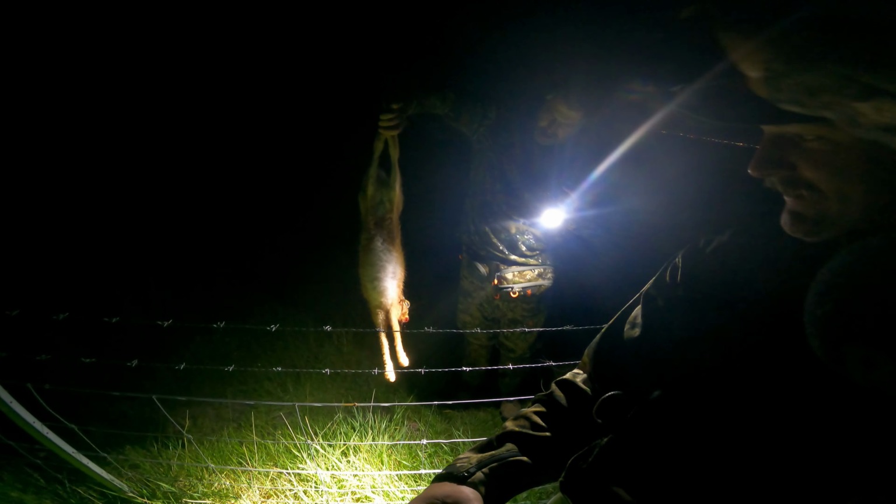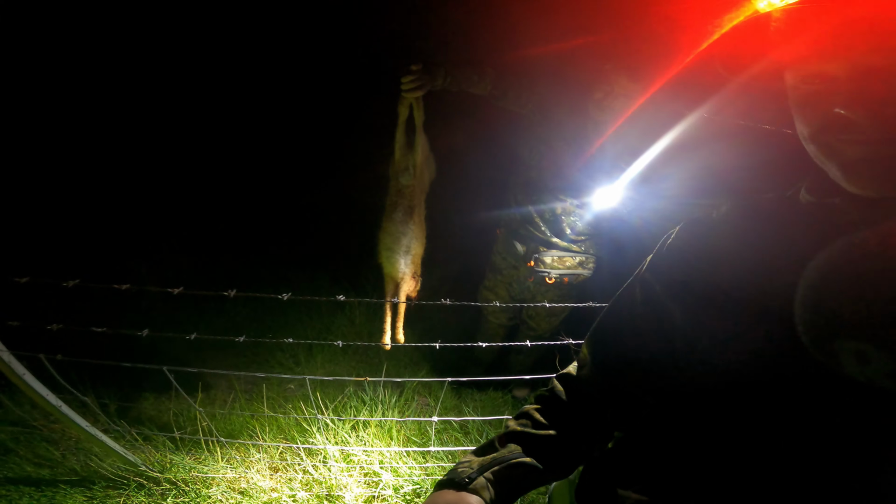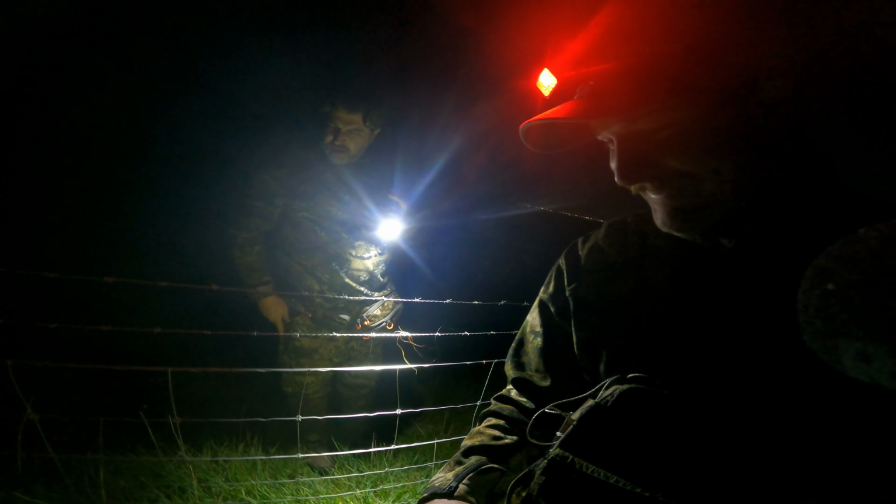There, Mr. Max. Smoked. Good shot. Smoked. Good way to start the night. Rob knows how to zero a rifle. That's a good start. Well, the other one was half the size, and you nailed him between the eyes.